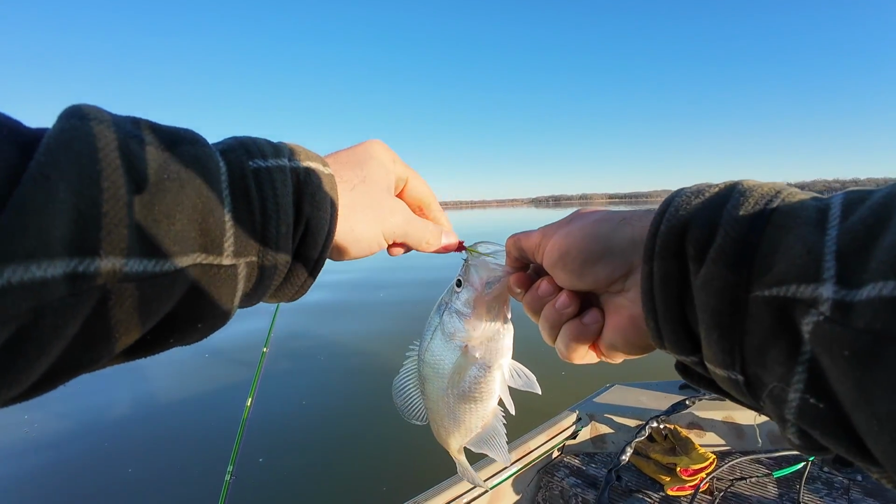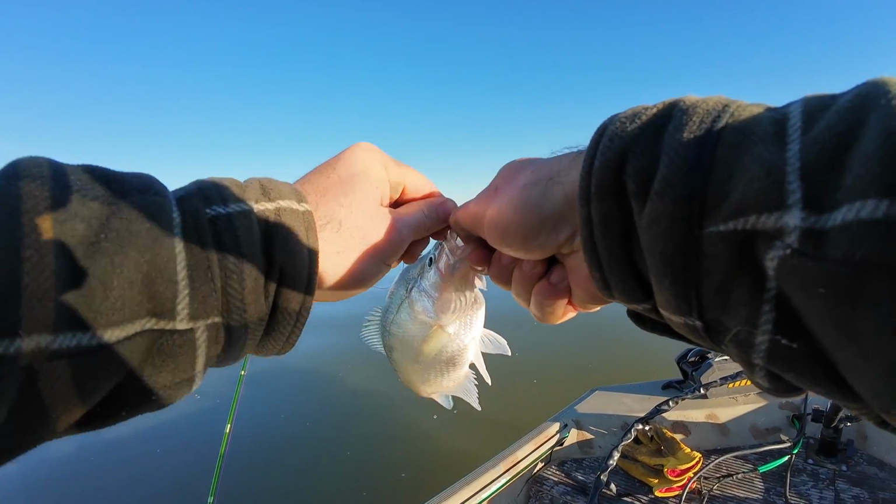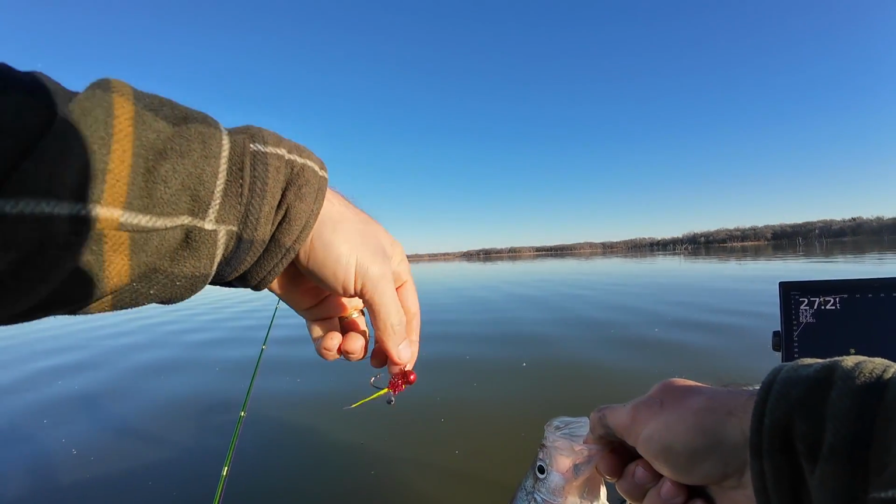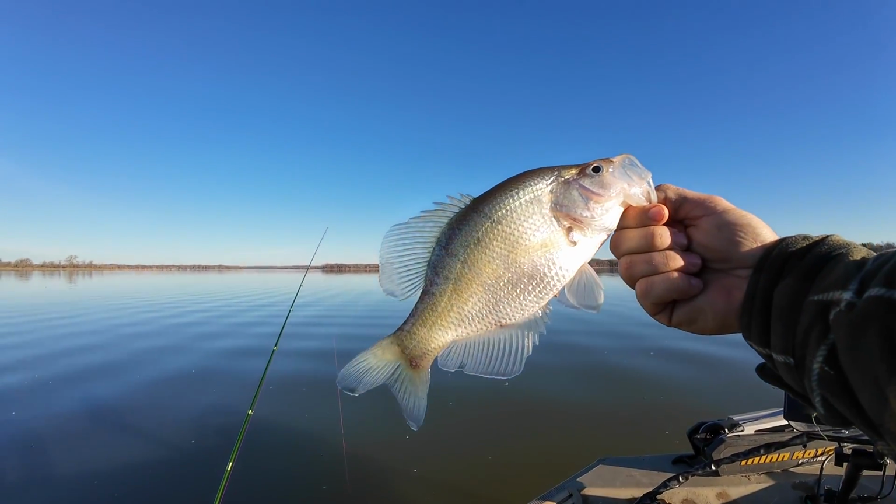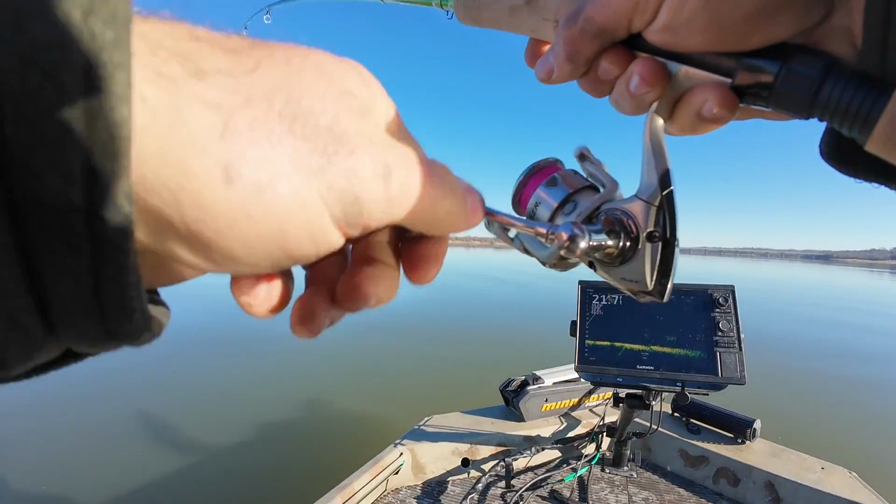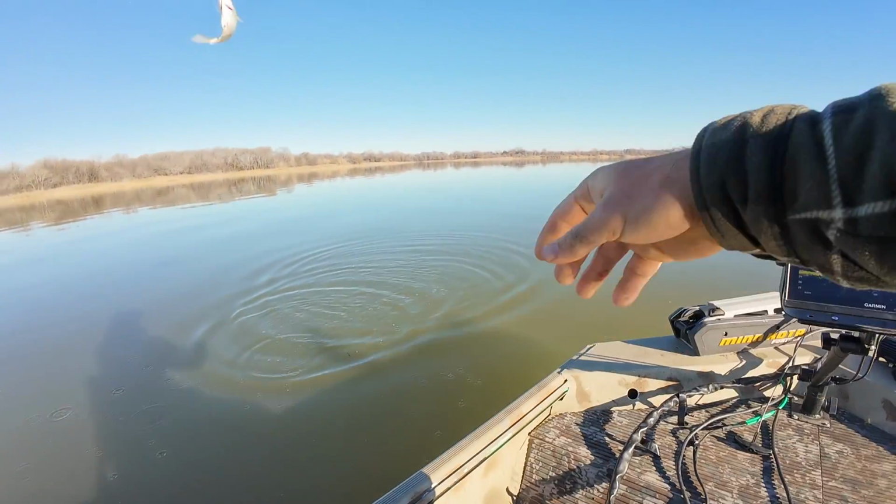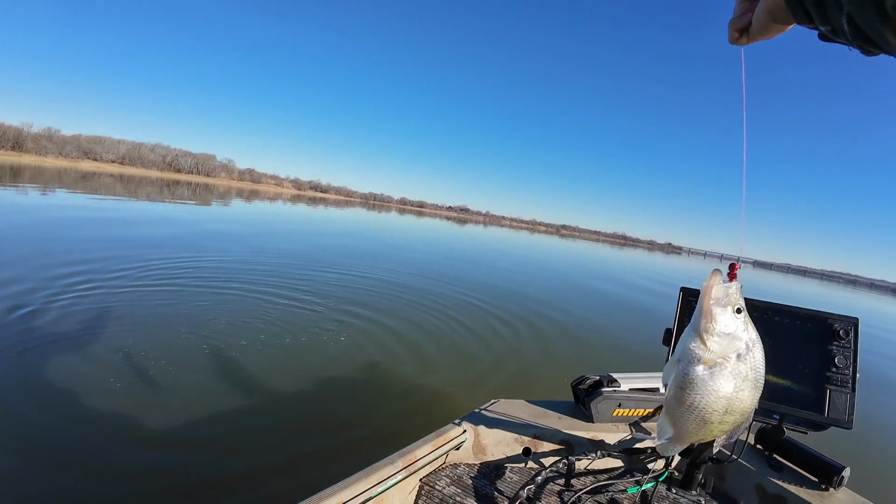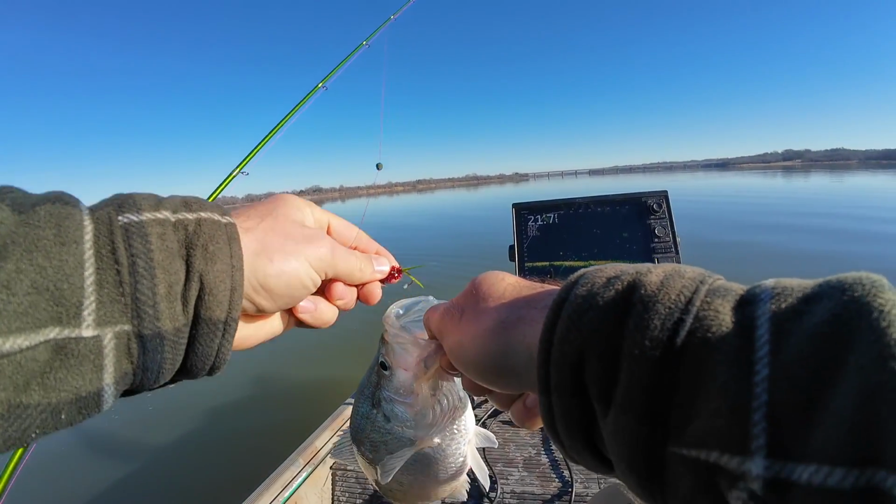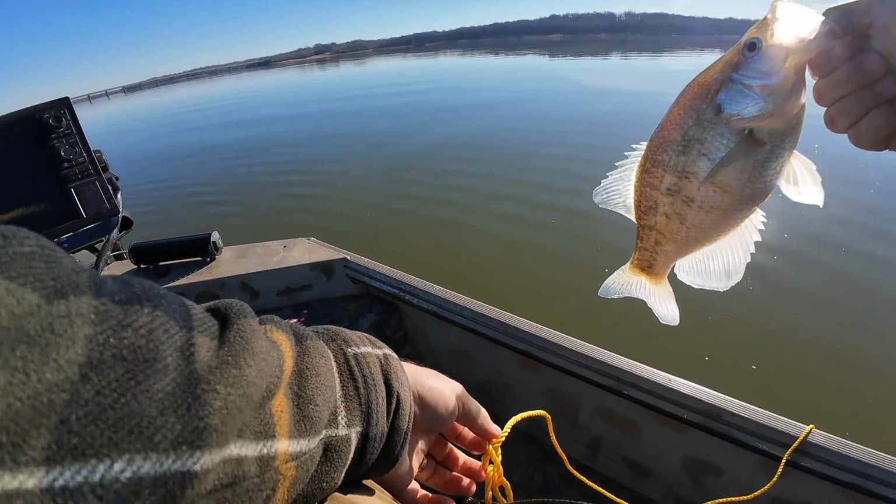Today we're starting out with this little red and chartreuse jig. I think you could call it like a crawfish jig, but nice little fish. He going on a stringer. Oh, this fish was super high in the water column, almost at the top. I'll take it though.